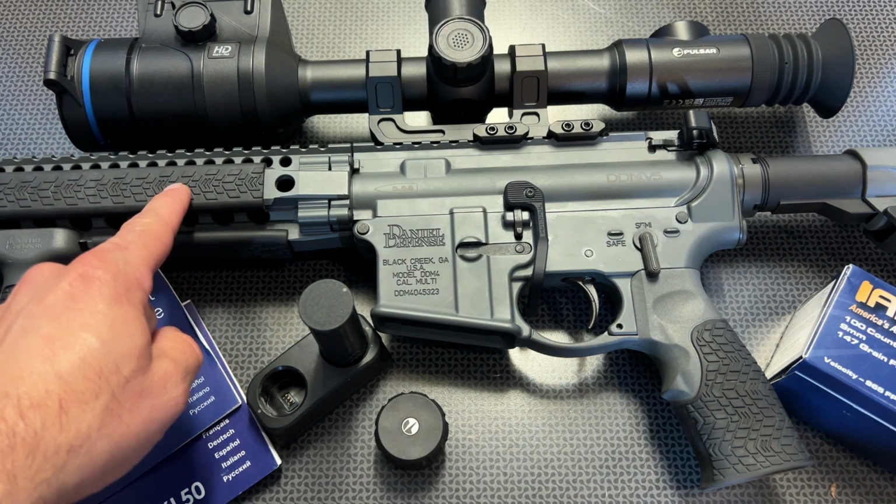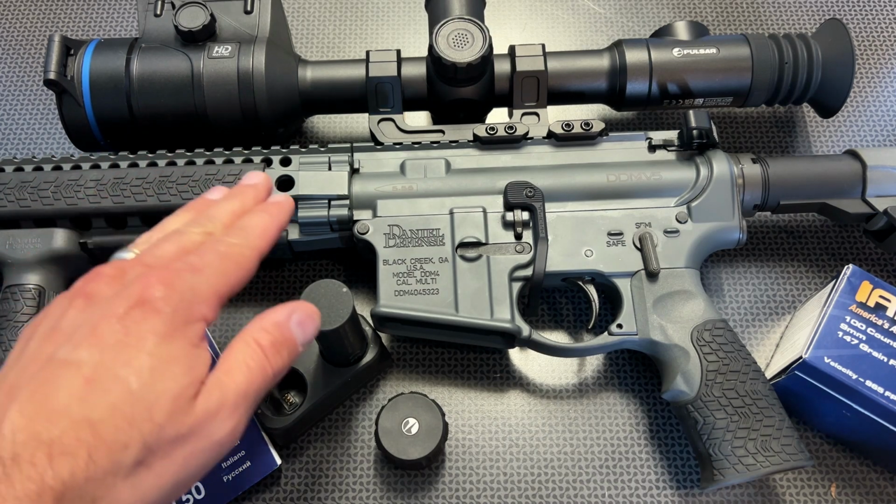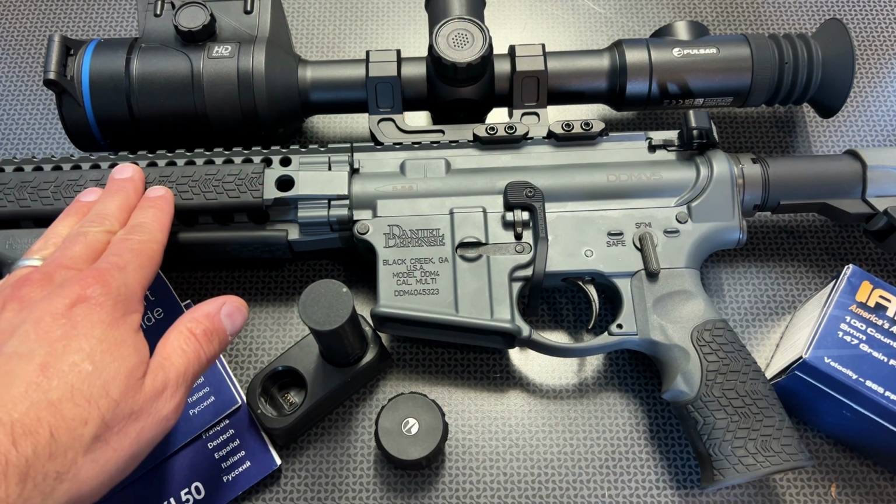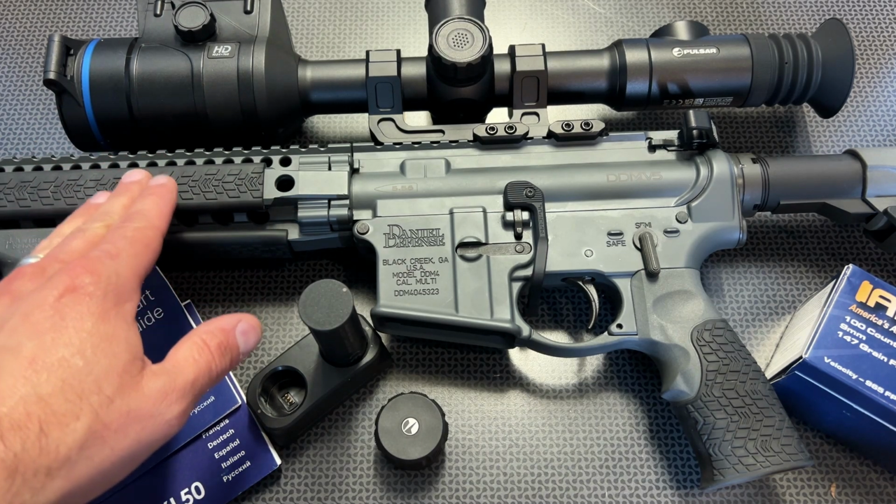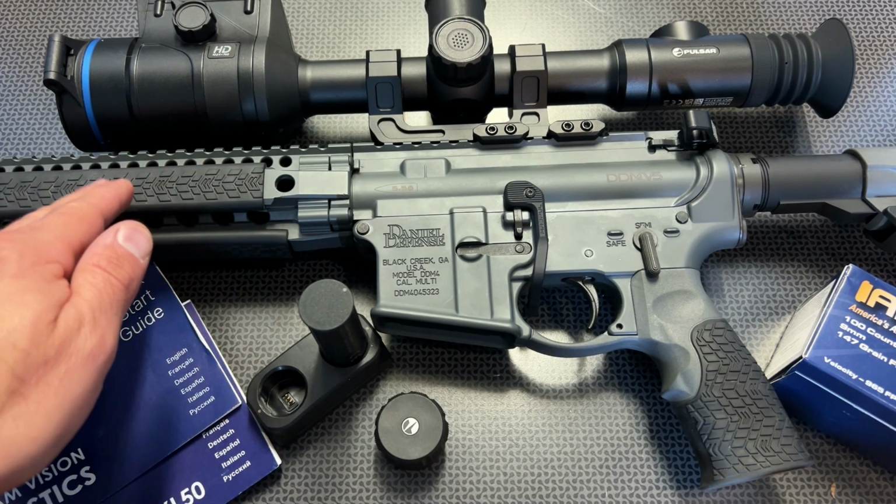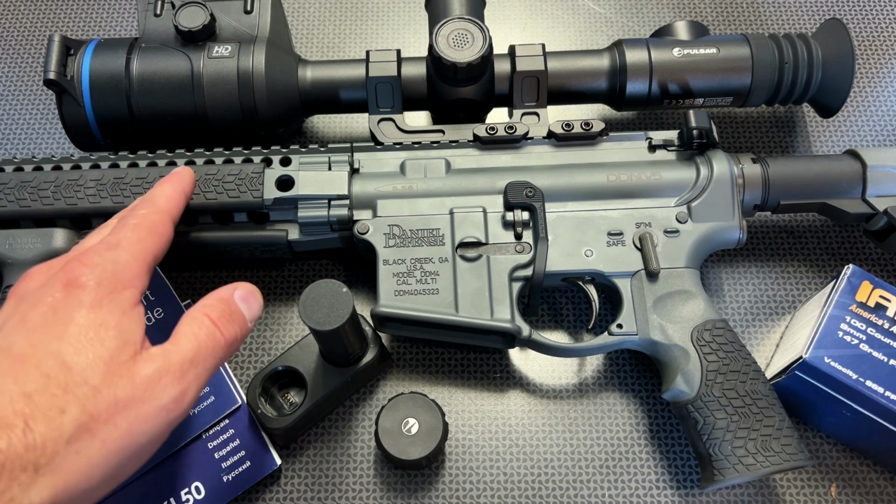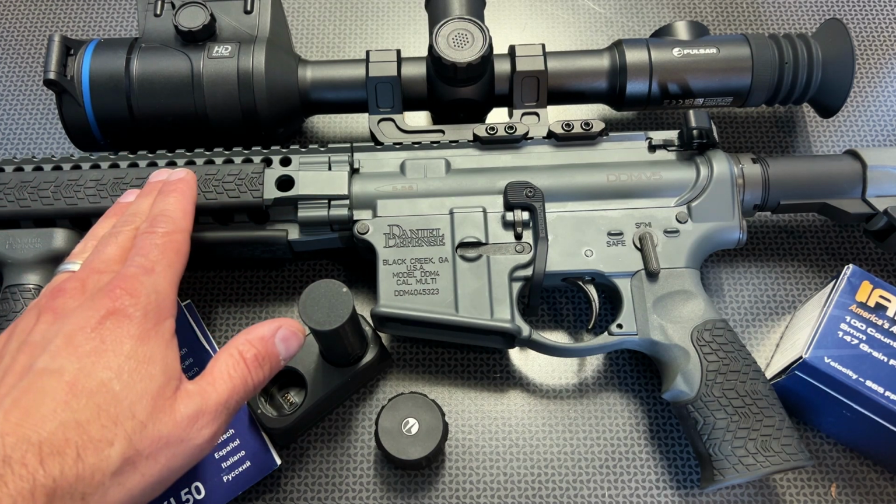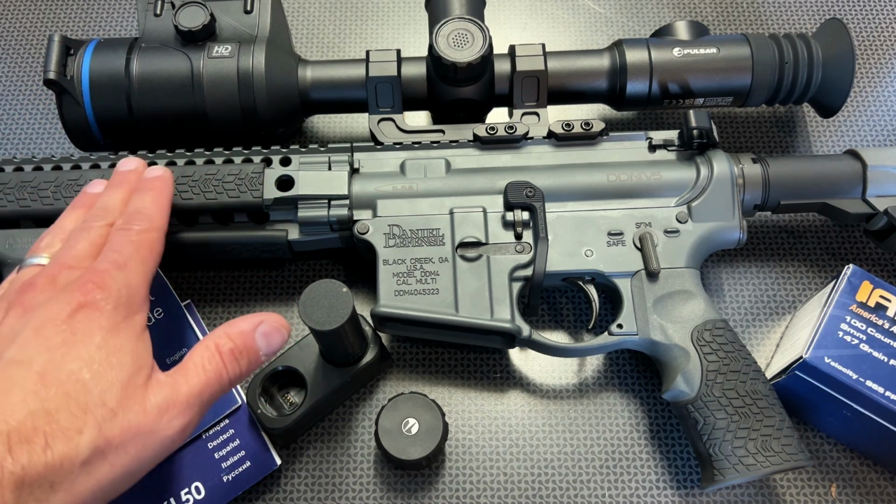Now, this optic generally sells for about $4,180. They've got them on sale for 16% off with 8 left currently at $3,499. Again, I still have that code 704TAC to save you some more money, but that puts it into perspective of sub $3,500, and all things considered, it's a good price for what you get.